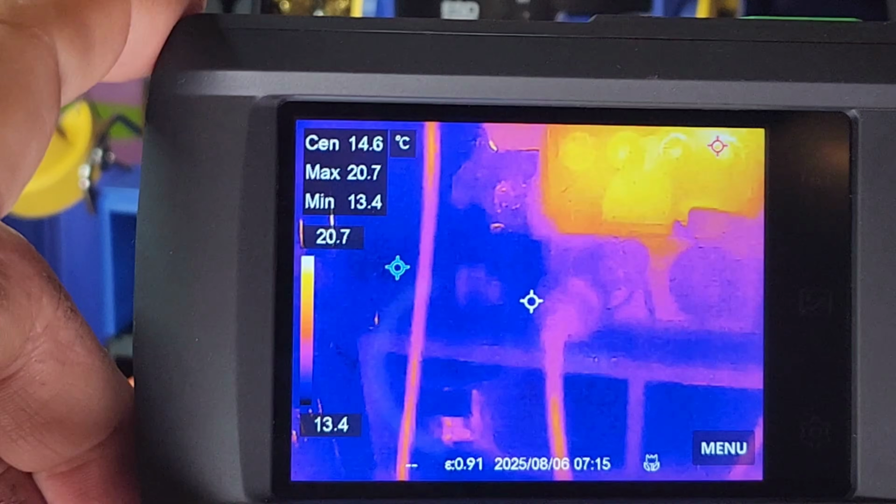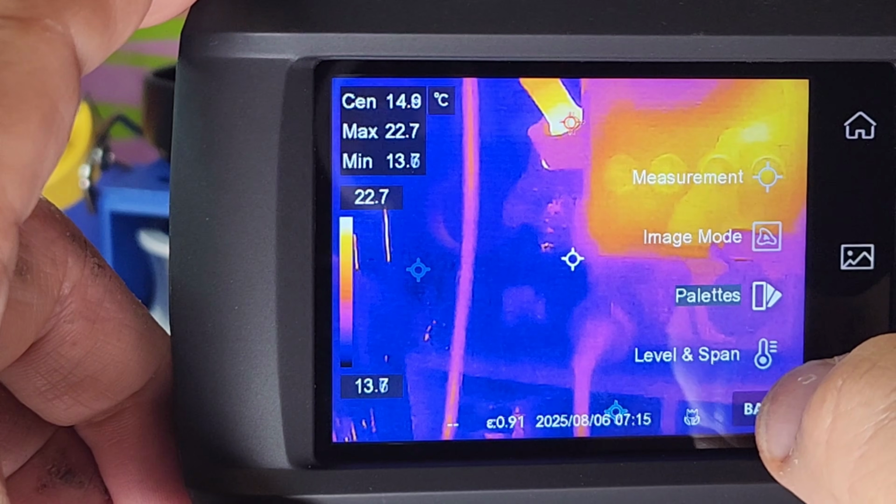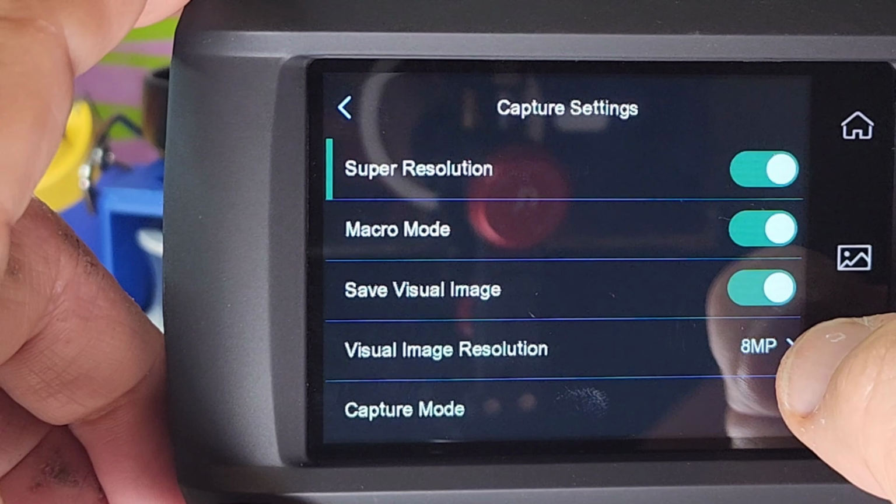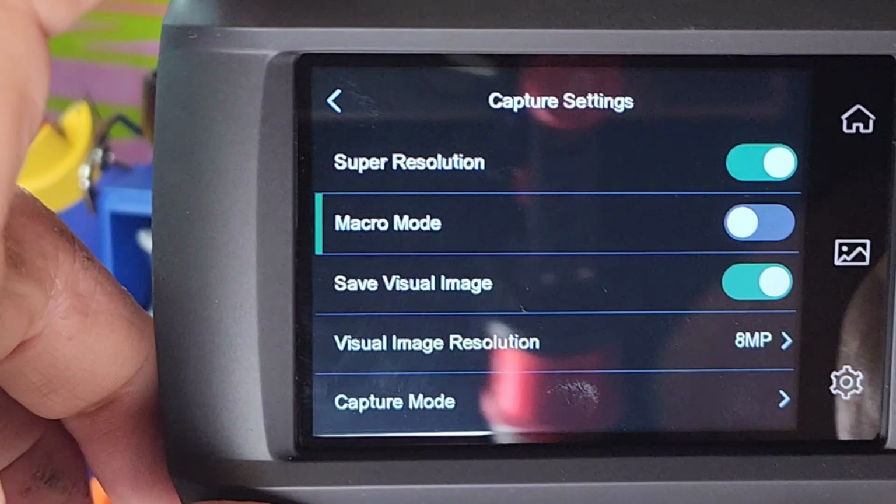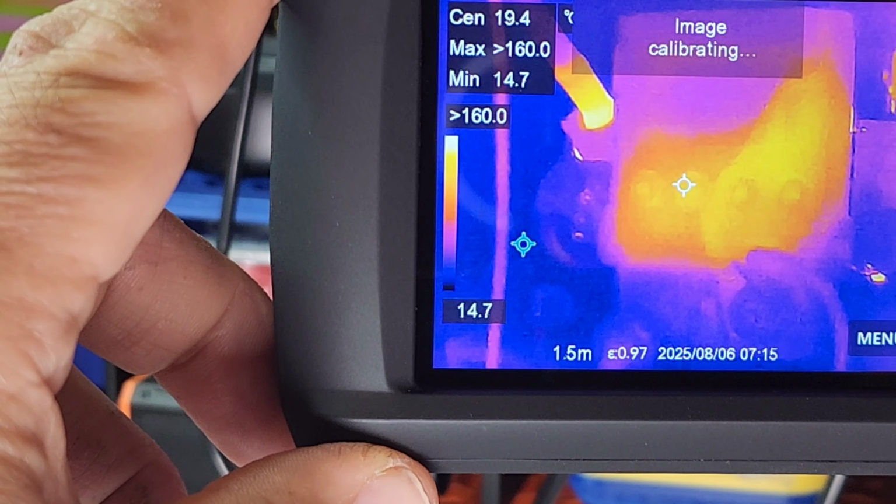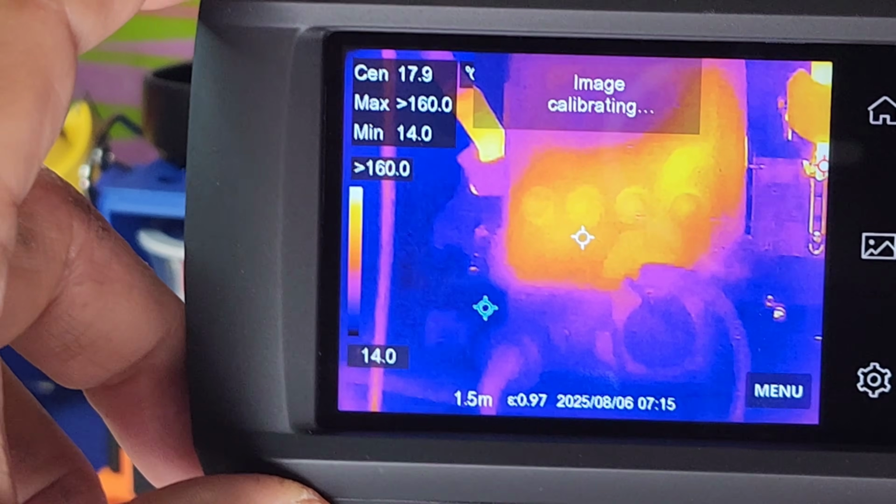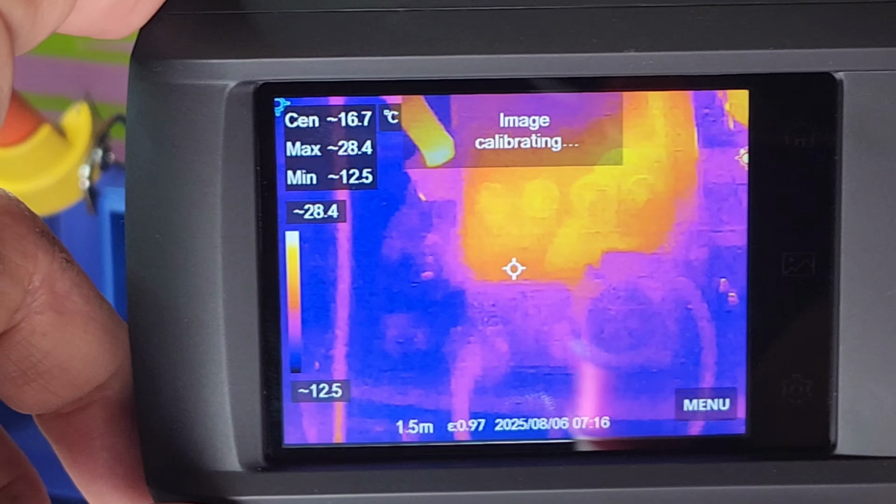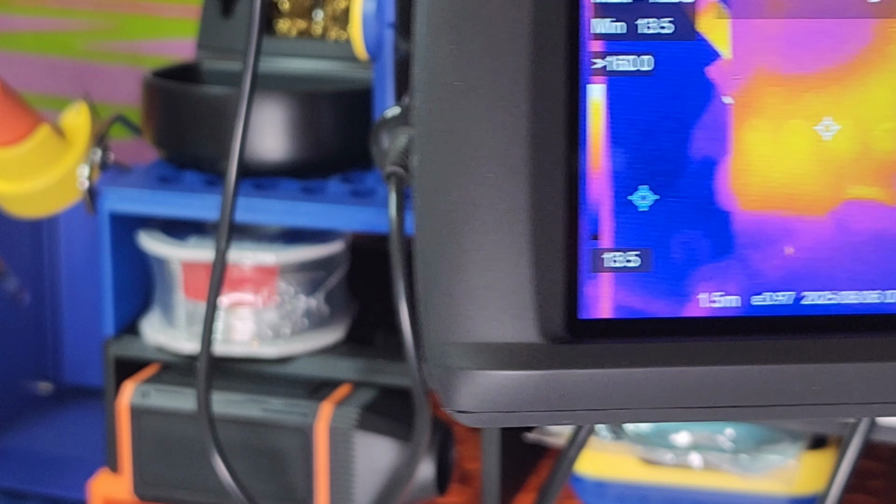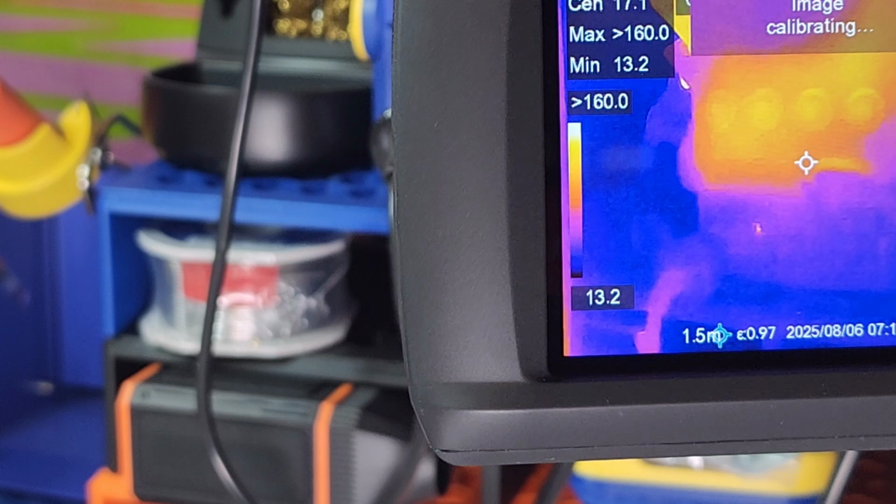And look at that. Go into the different palettes again. Here, let's hit the settings button again. And we are on super resolution. Turning the macro mode off. Going to see if it makes any difference or not. So yeah, you can see it's just a little less contrasty in non-macro mode. Now, of course, if you're doing a boiler or a water heater, what have you, you don't want it in macro. Macro is strictly when you're looking at something small, minute, a PCB, what have you, anything small. It's going to be macro if you want better detail. Otherwise, leave it on the non-macro setting to get the best image.